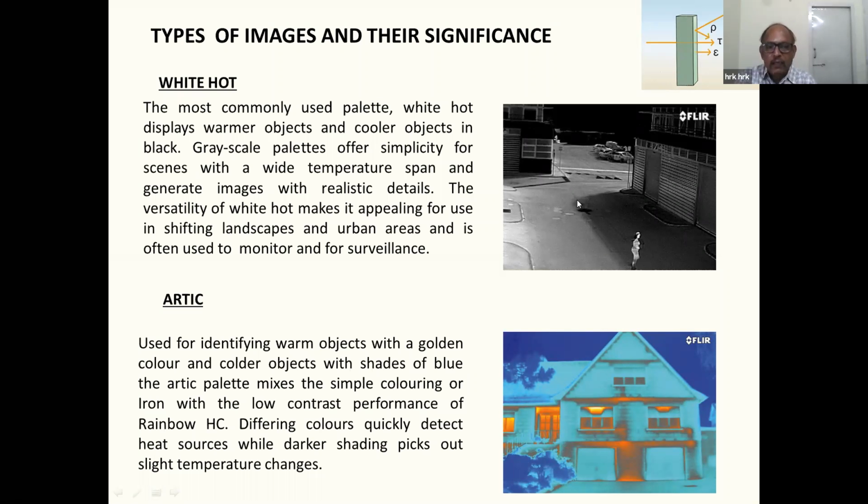This is mostly used for security surveillance and aerial topography of an area. We can use it in any place. Another is the Arctic, which is also used for welding thermographic images, so that wherever we are losing heat or AC, it can be imaged and we can find out and take corrective actions.